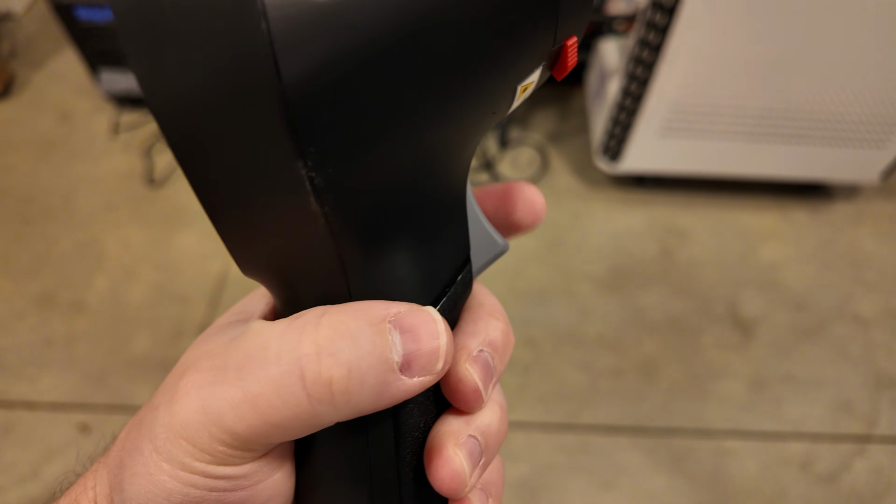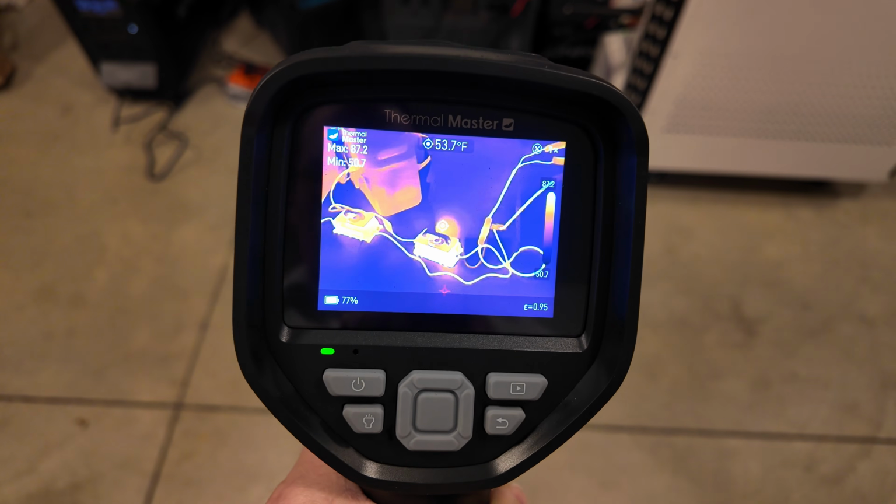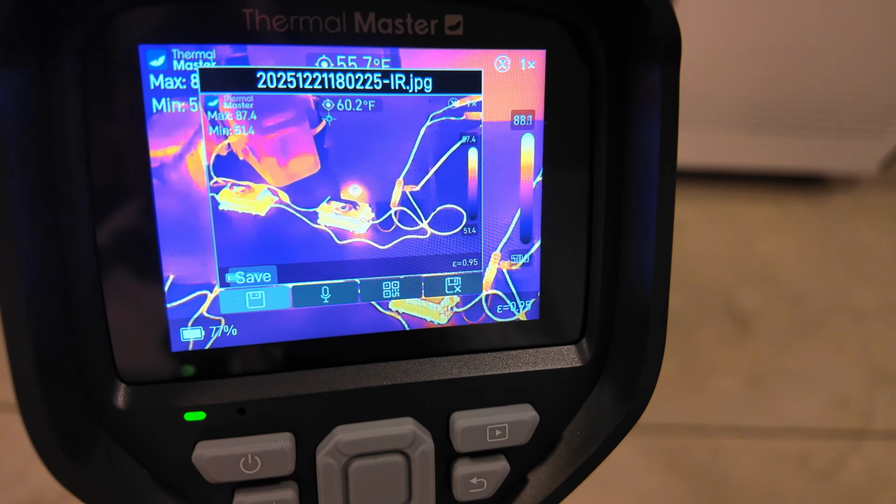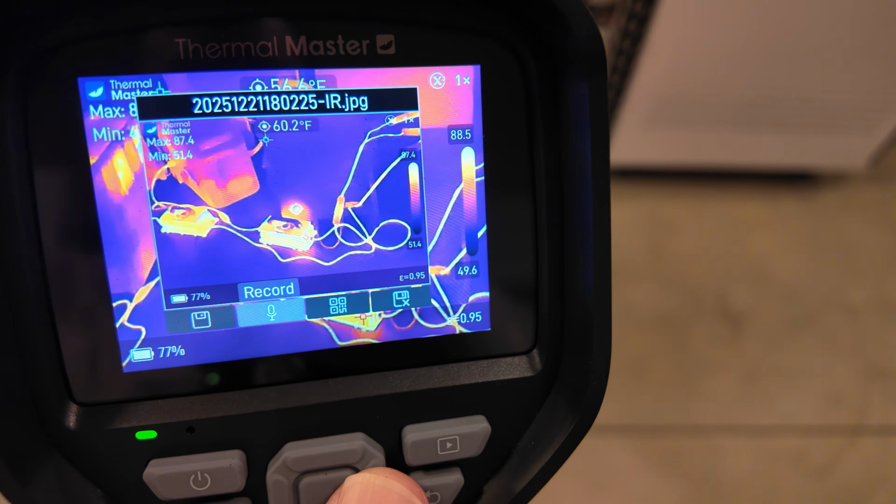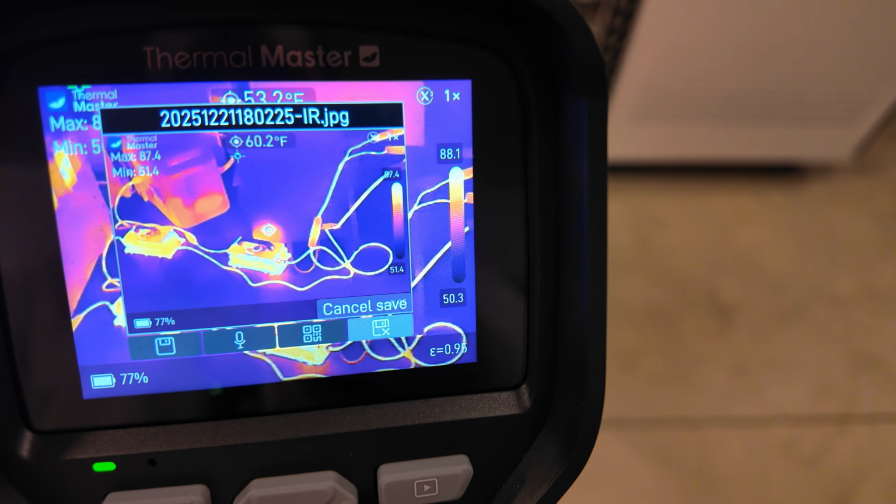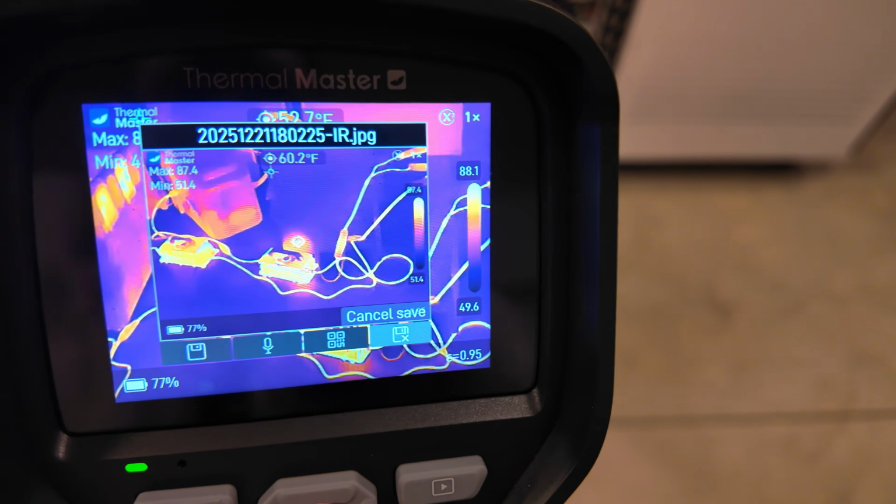If I take my finger and pull this trigger, a quick pull, what it will do is save an image of what I was looking at. You can save it, you can do a recording, you can rename it if you want, or you can cancel the save. I'm going to cancel it for now.